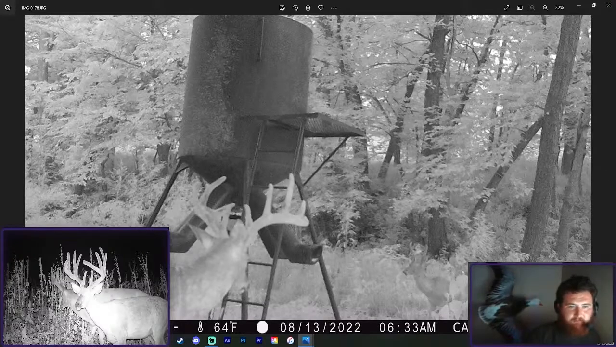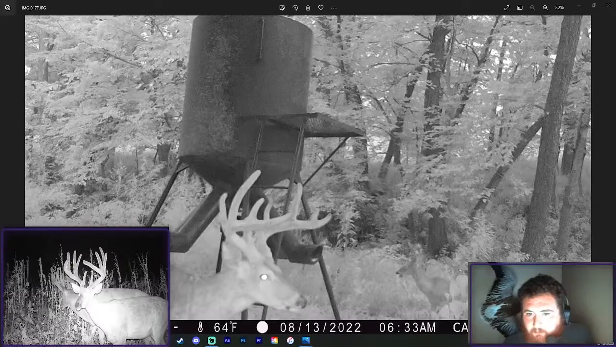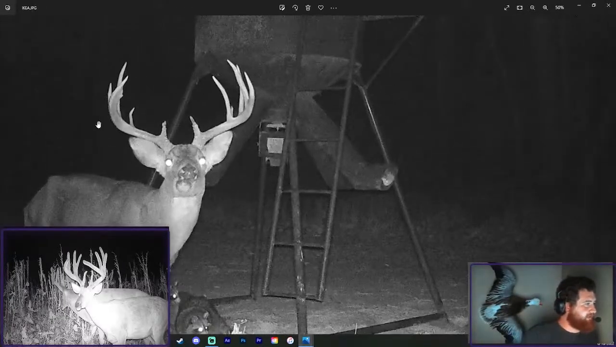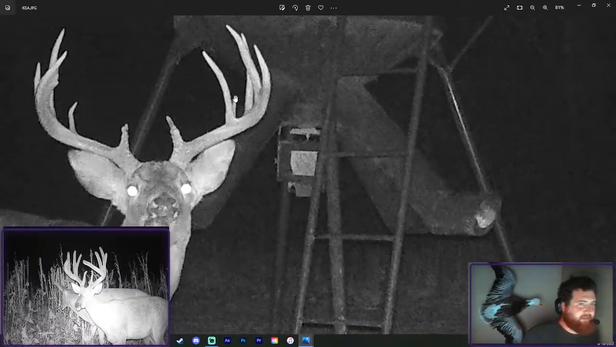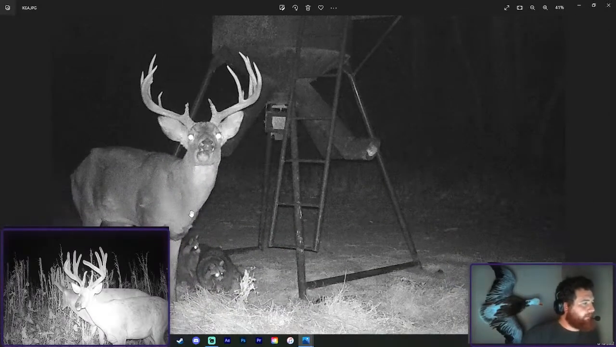I could pull up a picture of what he looked like last year. So yeah, this is what he looked like at the end of last year. Big mainframe 10, and then his G2 is actually right there. It's going straight back. It's longer. It's like the size of this. But then he had this huge inner kicker point. He's always had an inner kicker. We call him the inner kicker 10. IKEA. That's kind of how we got the name.